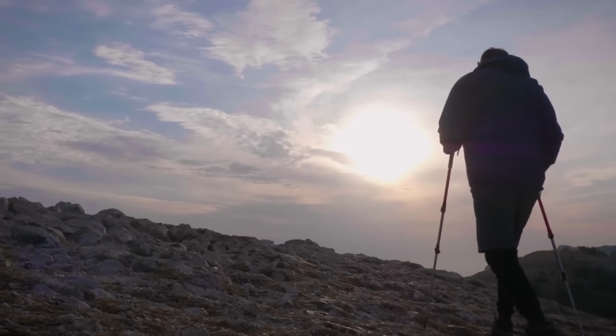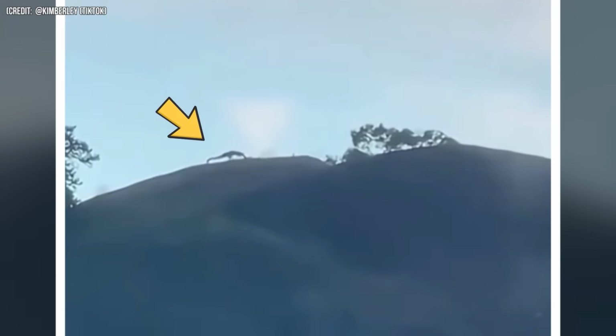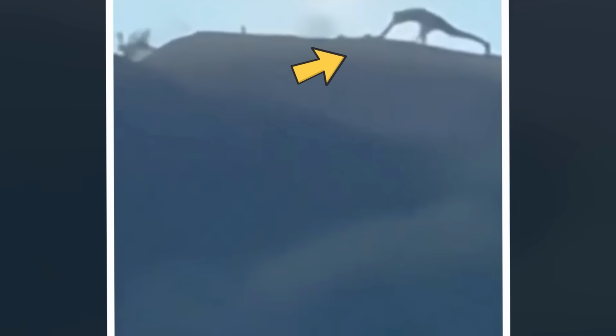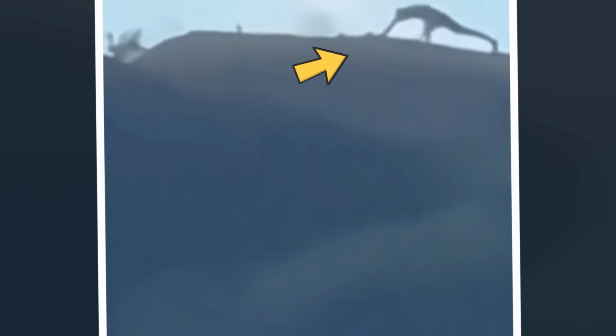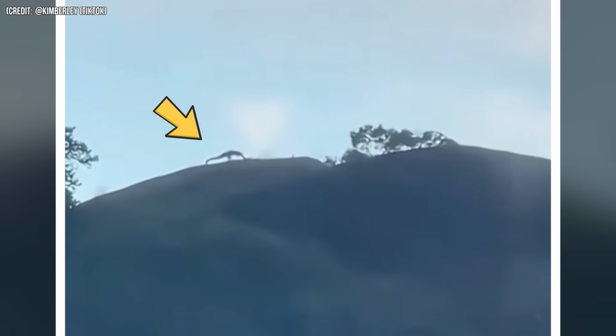Number 7. While on a hike in the mountains, a man came across this weird sight. A huge man was seen doing push-ups on top of the mountain. The size was big enough to consider it a giant or a Bigfoot, as many did. However, there were also people who straight up said it was the result of CGI or something.